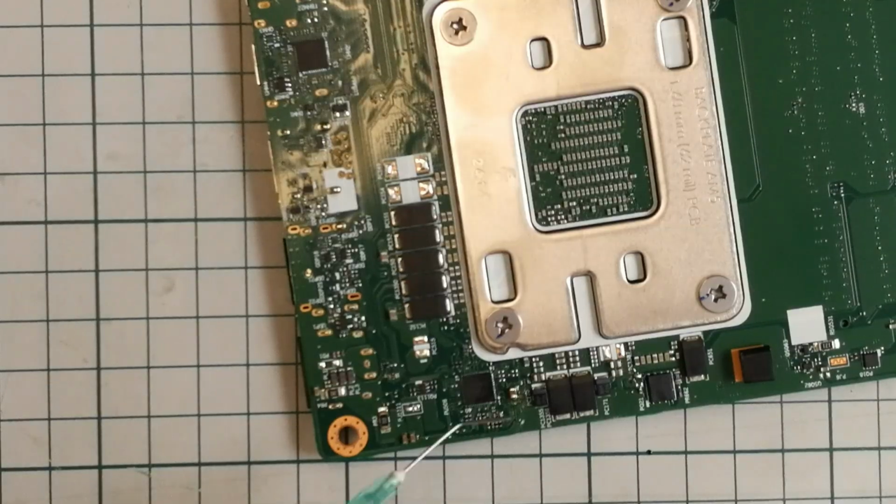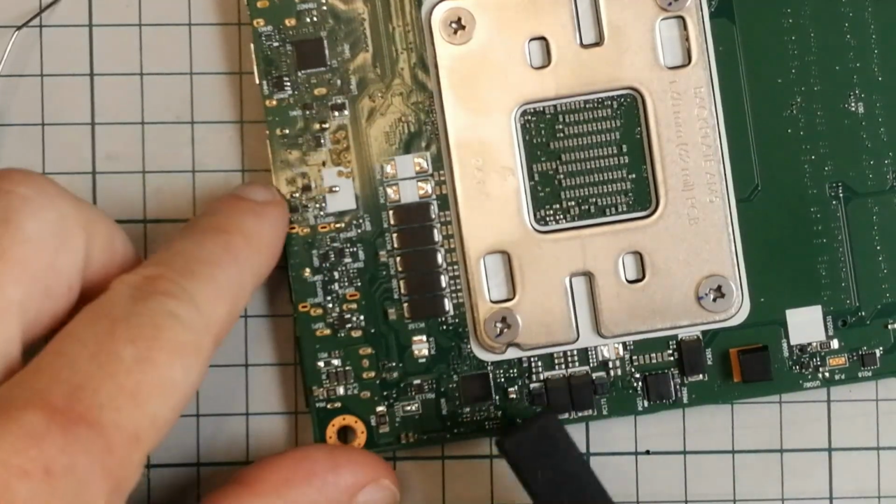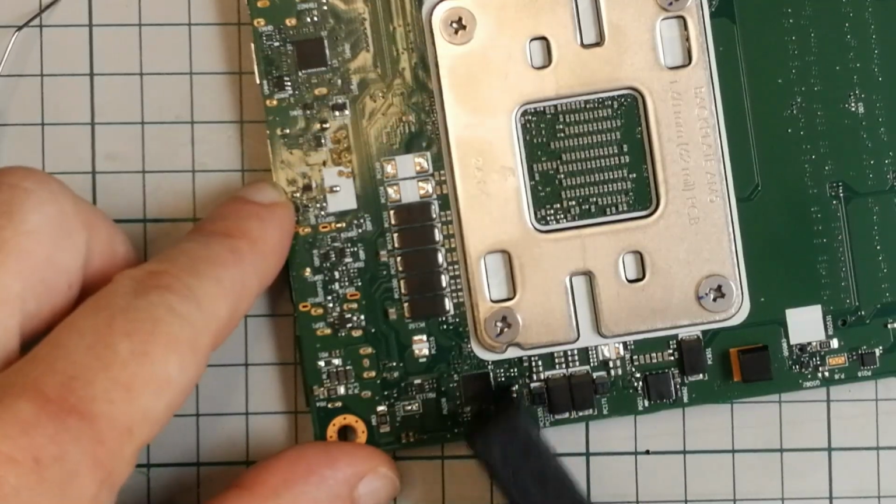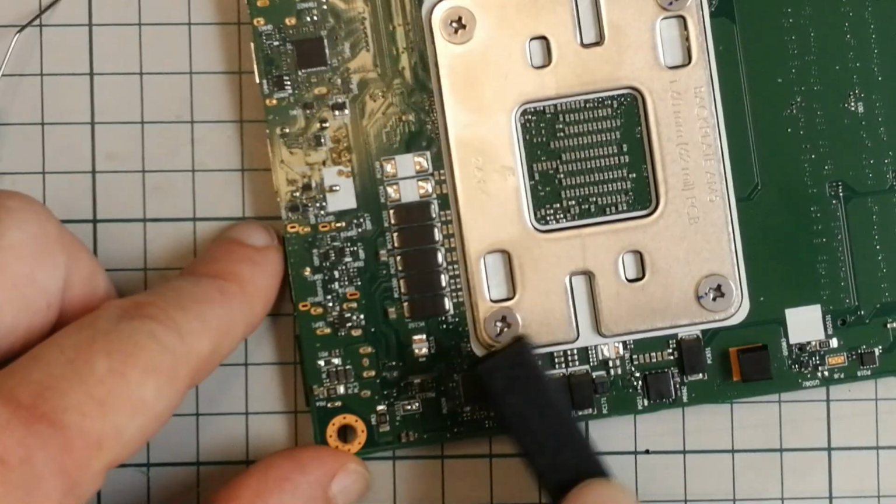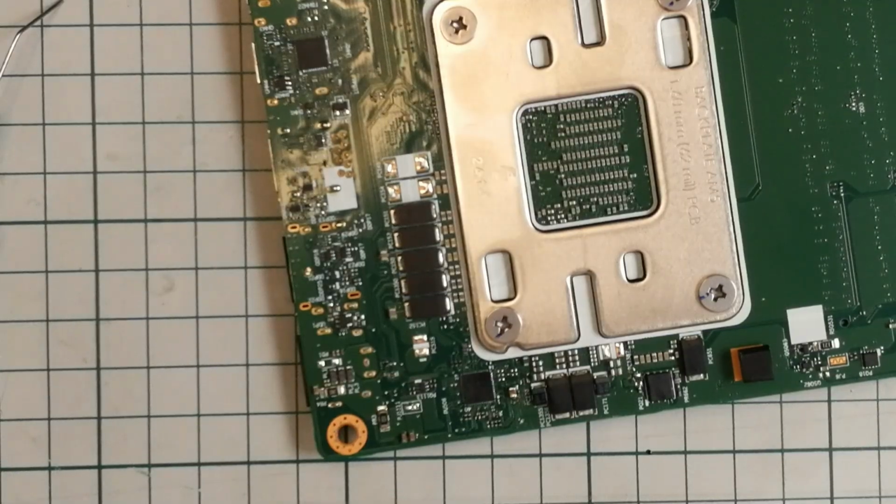Great. So after I clean this up, maybe we shall find a replacement part for this. But yeah. So internet, not to end the video so abruptly. I did a messy job. I'm not gonna change it.